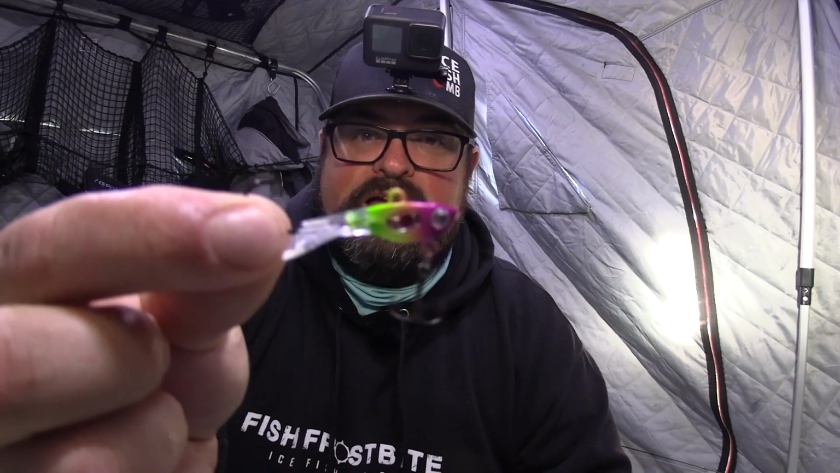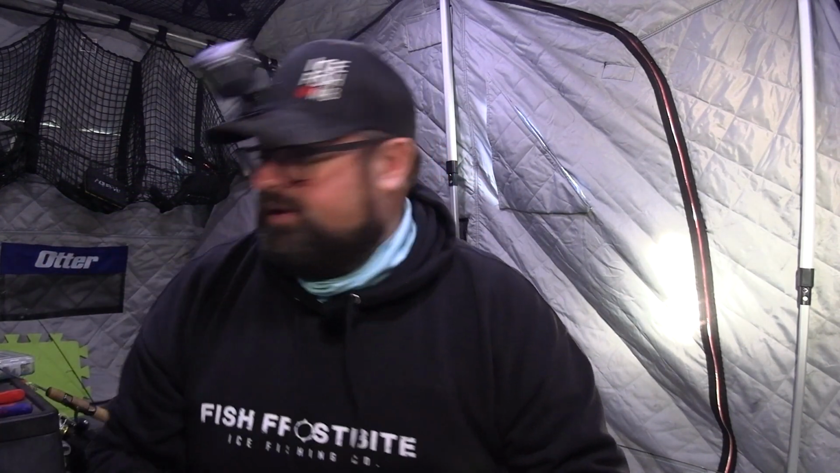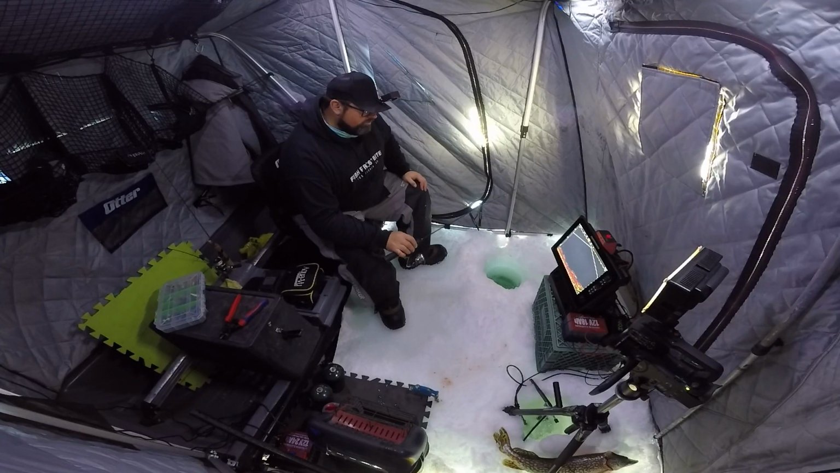So I am using the 1/4 ounce right now. I think a 1/4 ounce is a good size for these smallies. It's enough of a profile and still a small enough bait for them to eat. So two really, really good baits right now: the 46mm Tantrum and the Hyper Hammer TT 1/4 ounce. Love it.